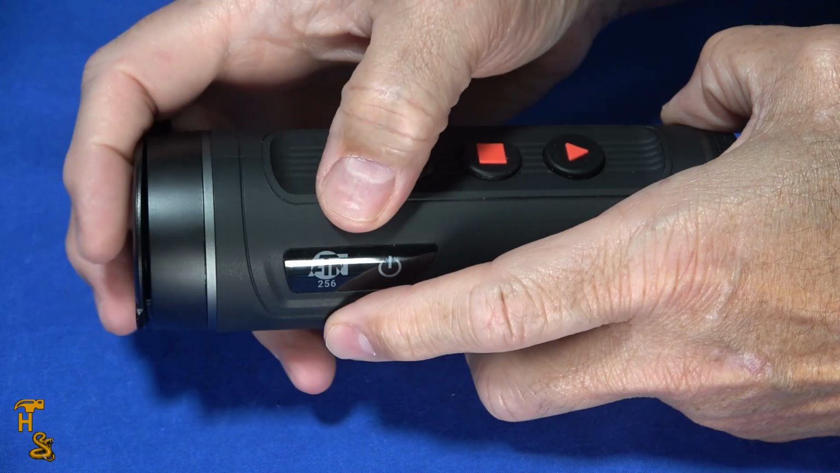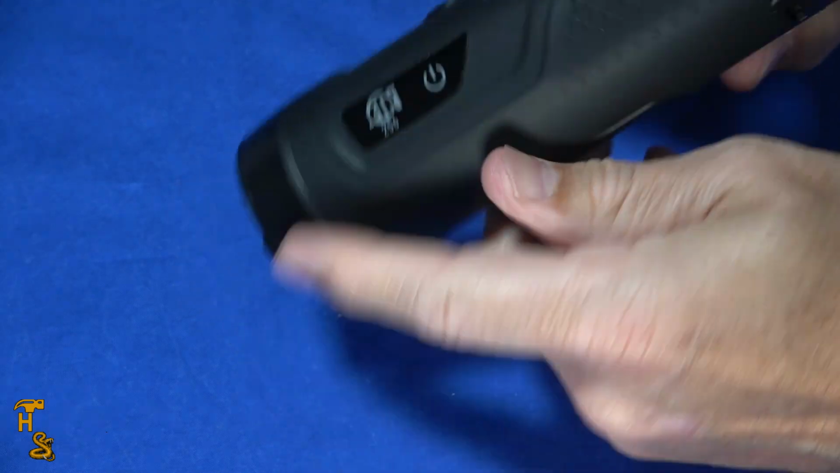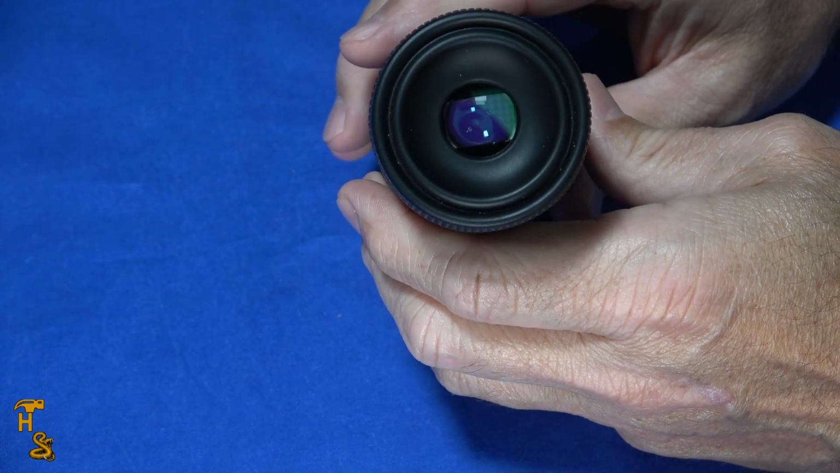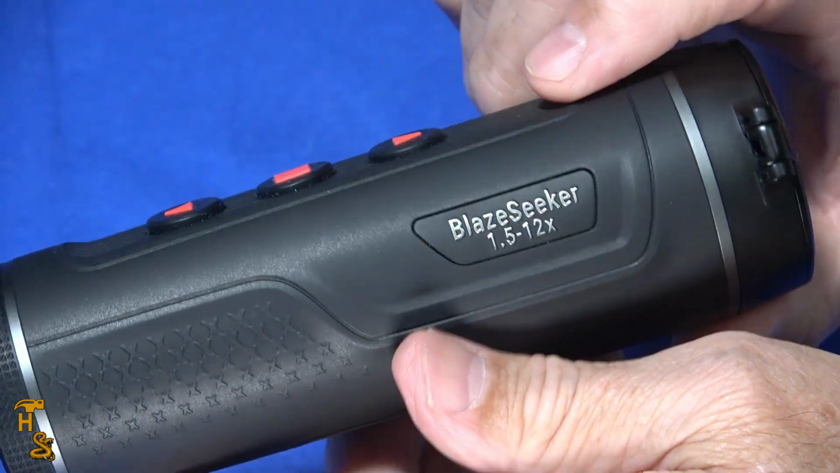This cover that comes with it that you saw. And then, of course, I showed you the business end earlier and the display screen. And on this side, it tells you which model you've got. So this is the 1.5 to 12x.